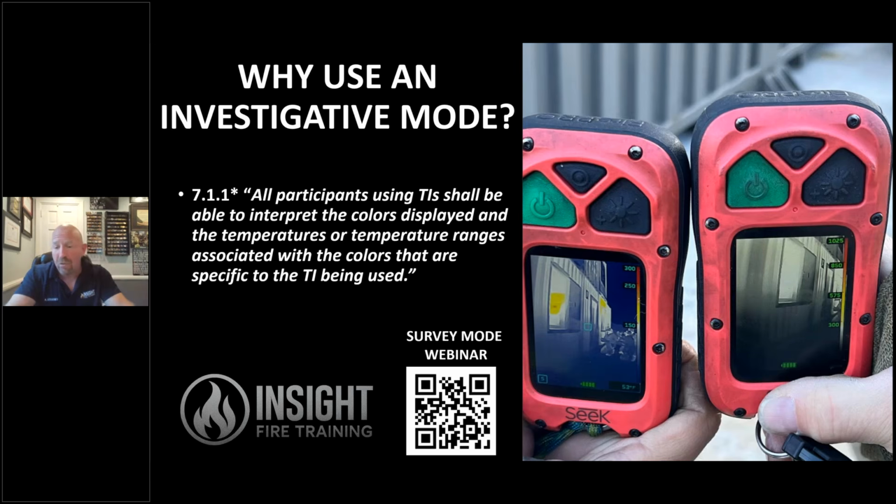You can see the picture taken by Scott Epstein that the one on the right is TI Basic. Would you be able to quickly differentiate under stress that both of those openings, the window to the left and the window to the far right, are the source of where the heat's coming from? Whereas when we switch it to survey mode, it gives us an idea of where that heat is coming from. And we do need to check it out to confirm it.